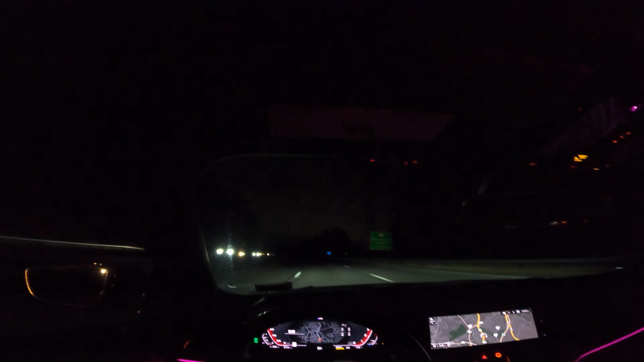You go ahead, you go ahead. Should have put up the windows for that one. I had to stop because we were on a curve.